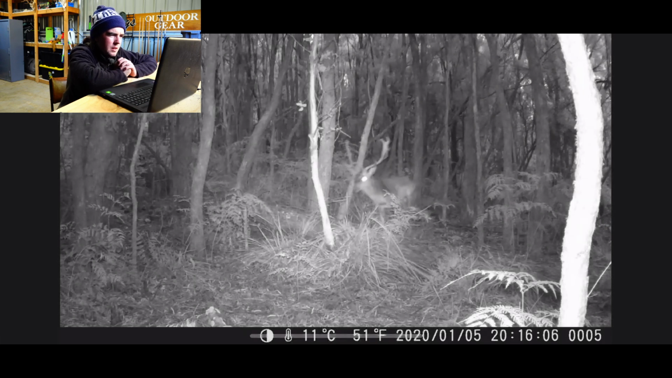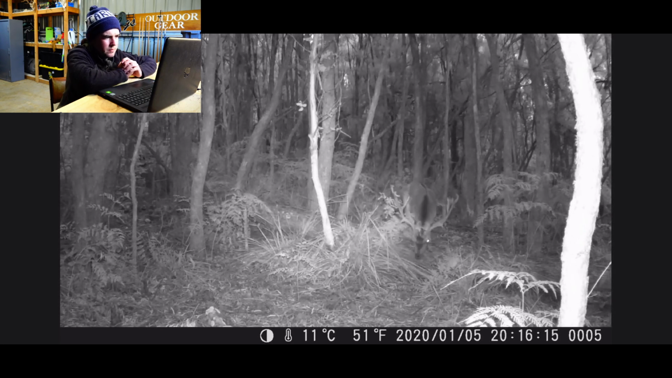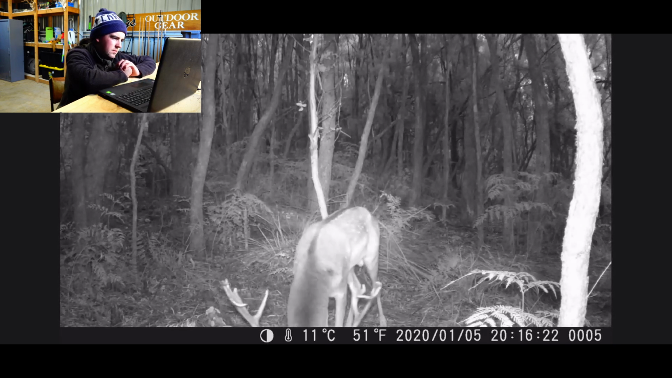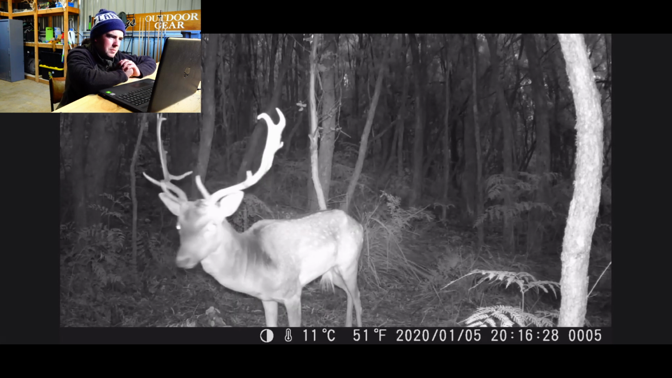So we'll start off with the first clip, and we have a stag. He's not real big, a red one. Oh, he's got a cool guard on that left side. He's got one side that's okay, not many points on it, but he's got potential to grow into a good deer. Not what we're looking for at the moment.